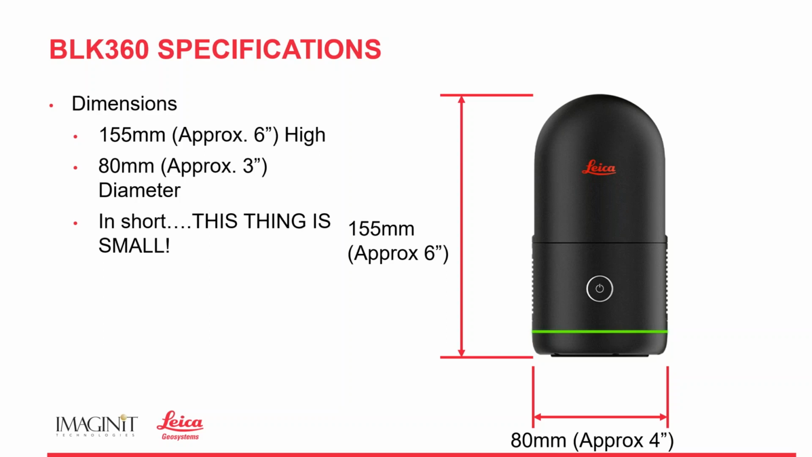It fits in the palm of your hand. I've got it sitting here next to a water glass. It's about the size of a water glass. So what does that mean? Well, that means that we can take it anywhere. We can place it almost anywhere, right? I say almost simply because we wouldn't want to take the thing and set it in a big old puddle.